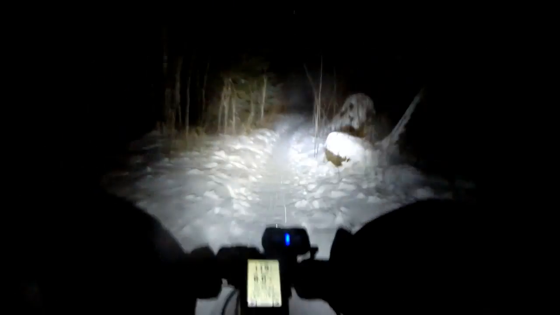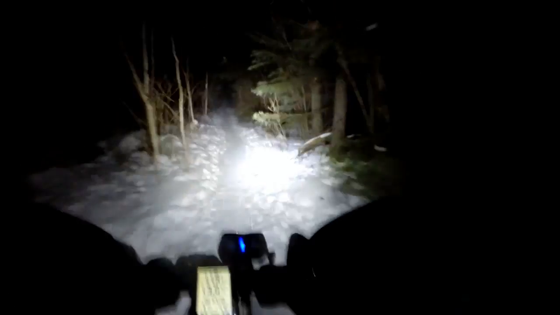Tight corner here. Last time I did it, I rode it. Let's see. We can do it this time. Yes! Certain fat bikes are not exactly nimble. That's pretty good.